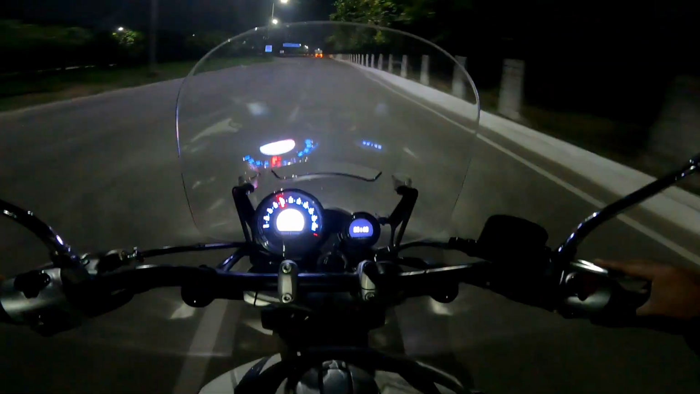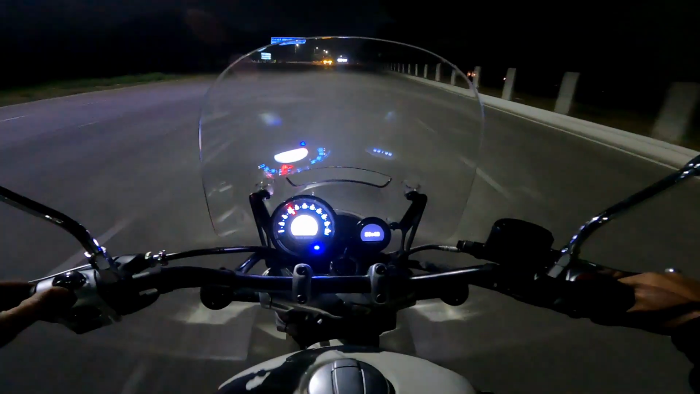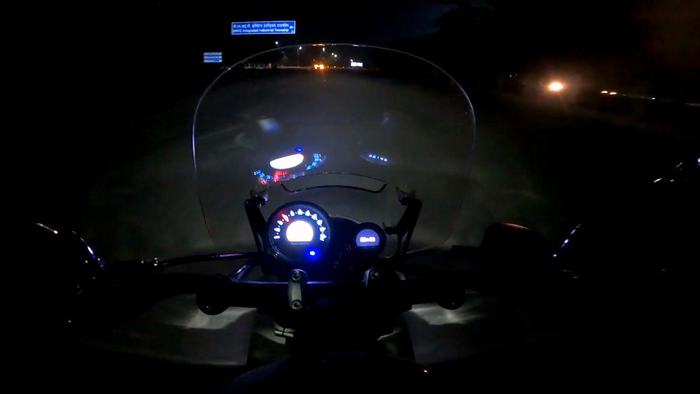The other two, the Interceptor and the Conti GT, they get halogens. This one is an LED setup.